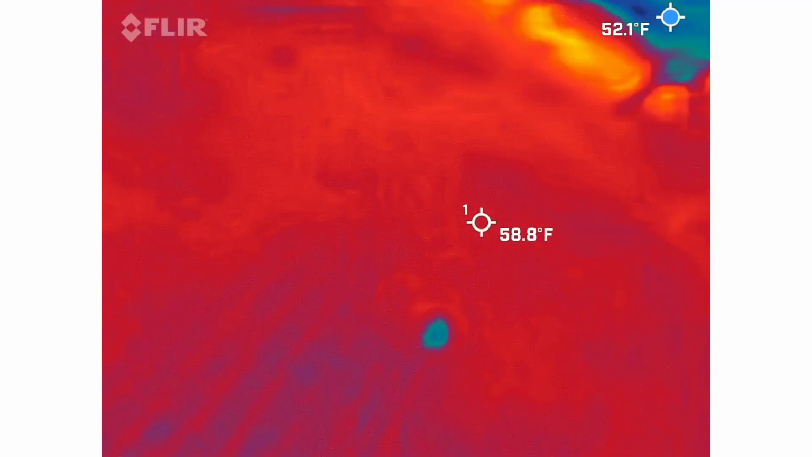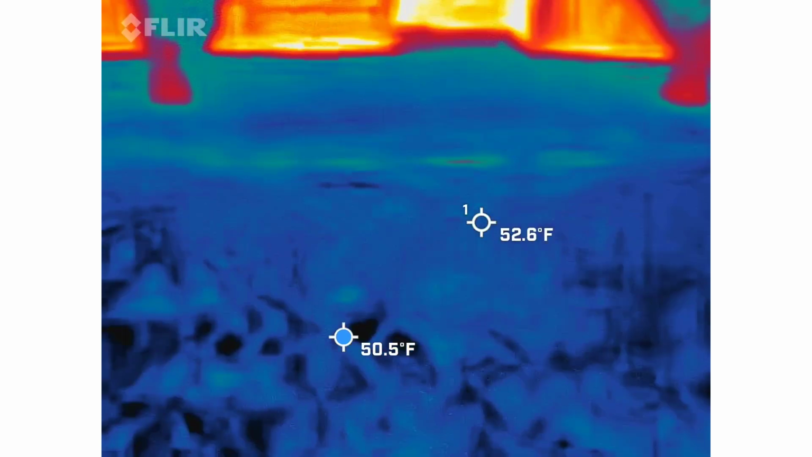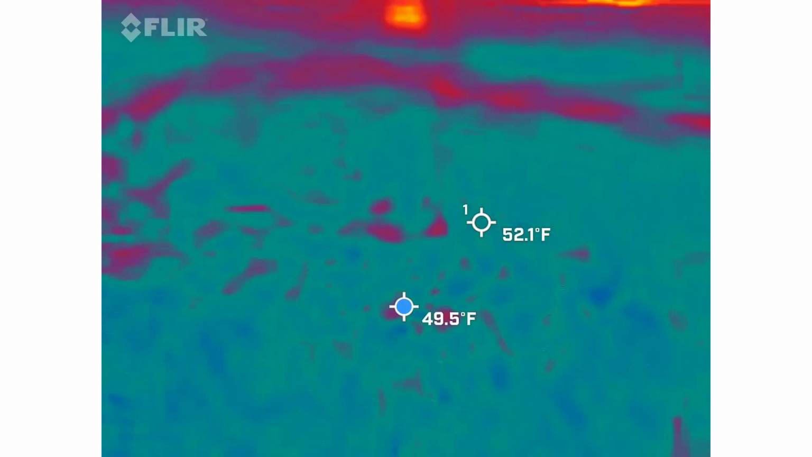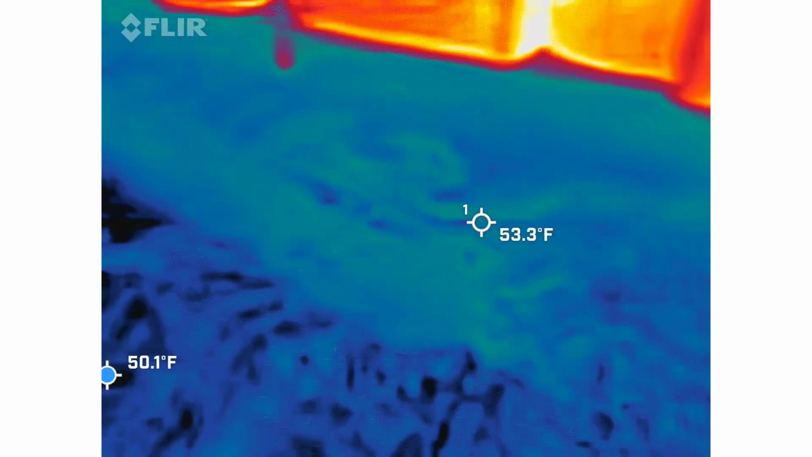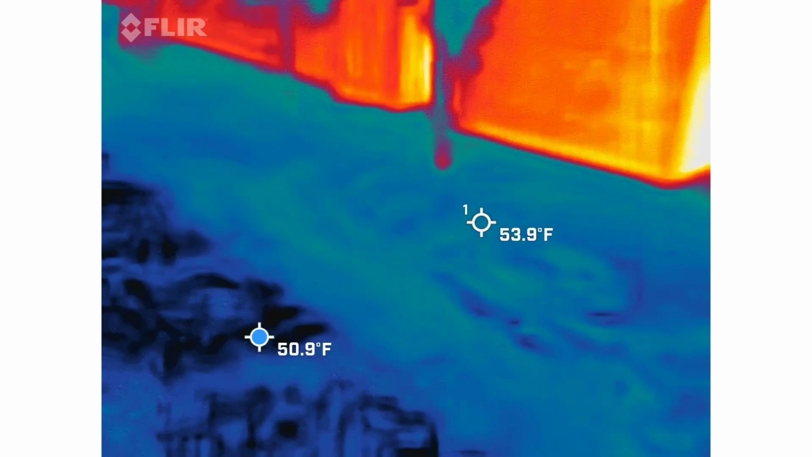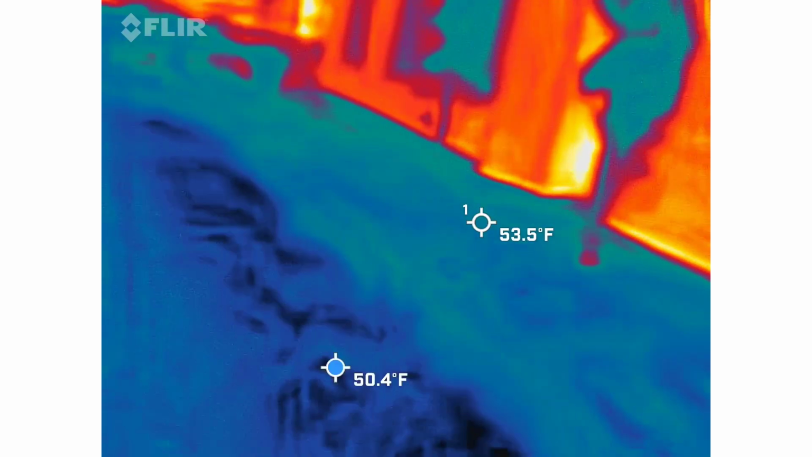Give me a quick survey, and that way I have something to look at tomorrow. I'm going through that. See anything else over here? I don't know that you're going to get it out of the mulch, but it's all kind of uniform, like it was over there. You can see the top of the hedges, bushes, here.